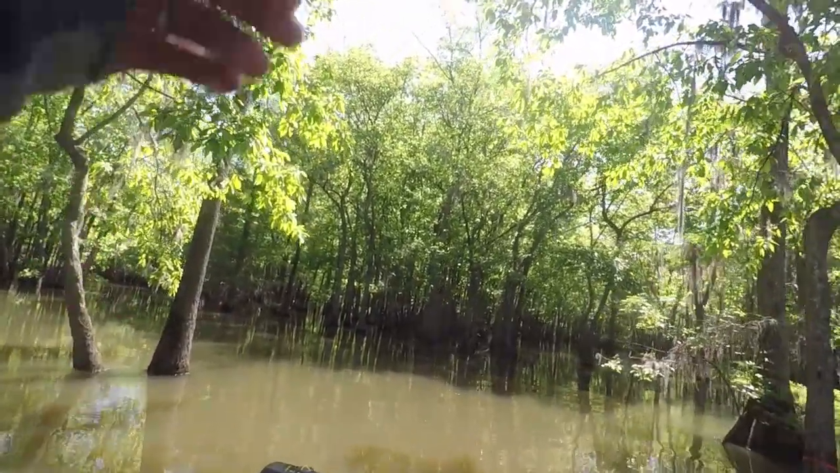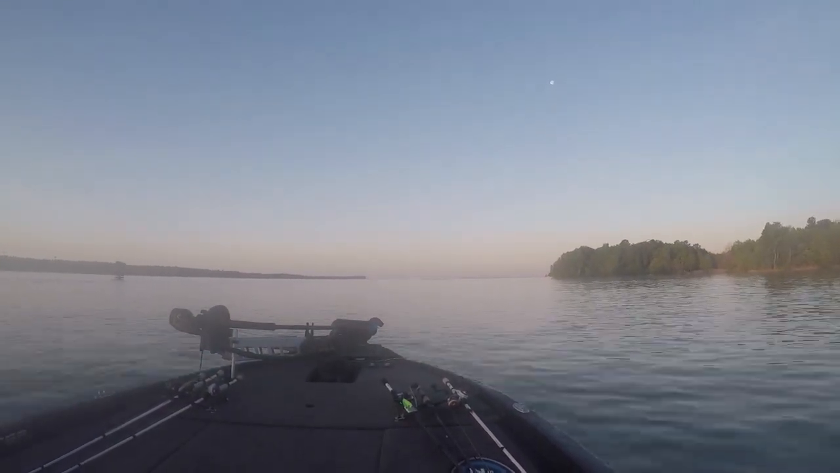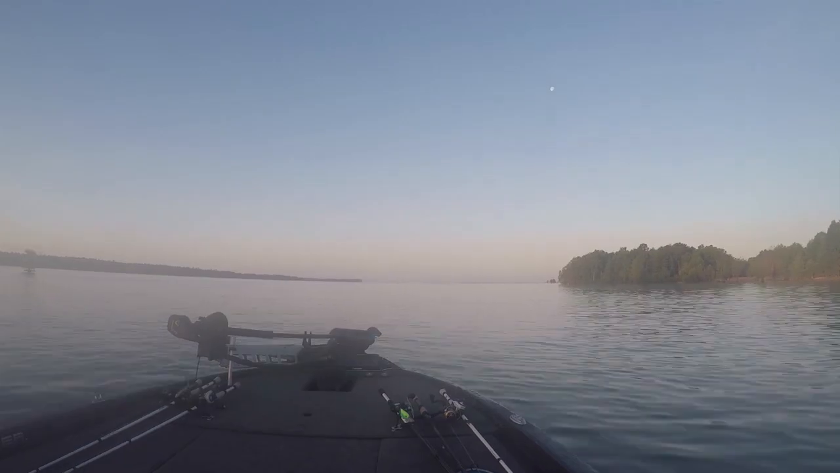In a kayak, it's not that big of a deal. If you run aground or hit a stump, it's really not that big of a deal. However, when you're operating a $60, $70, $80,000 piece of equipment on the water, you don't want to mess it up. And utilizing multiple mapping softwares, chips will definitely help you out.